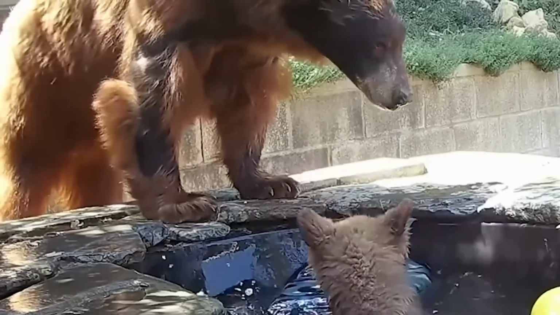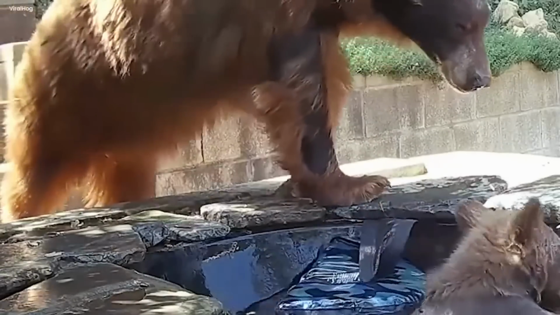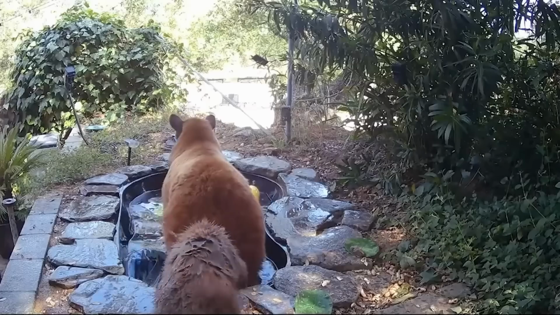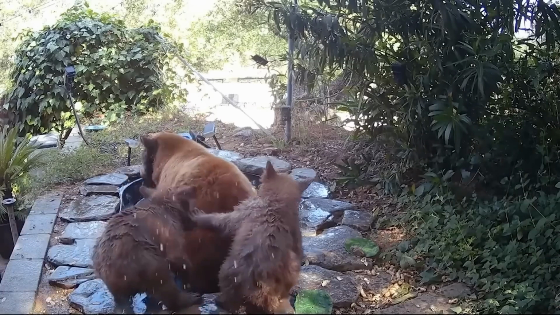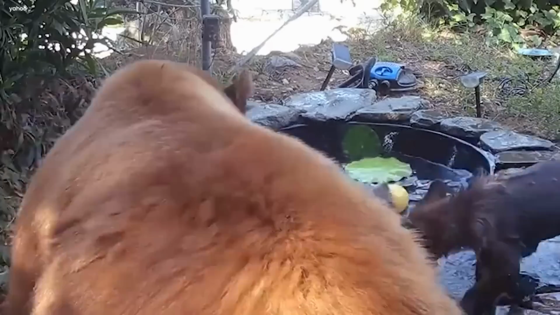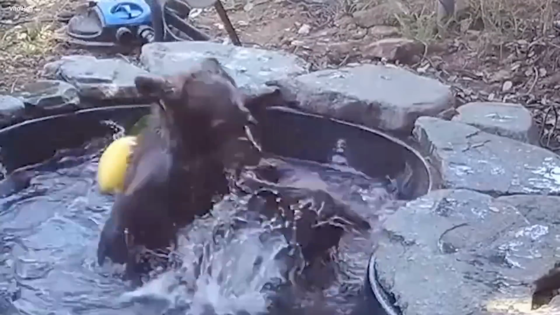Yet, amidst the lighthearted spectacle, the mother bear's role is equally poignant. With watchful eyes and a protective demeanor, she underscores the significance of family unity. Her very presence speaks of guidance and guardianship, an ever-present reminder of the love that binds them together.